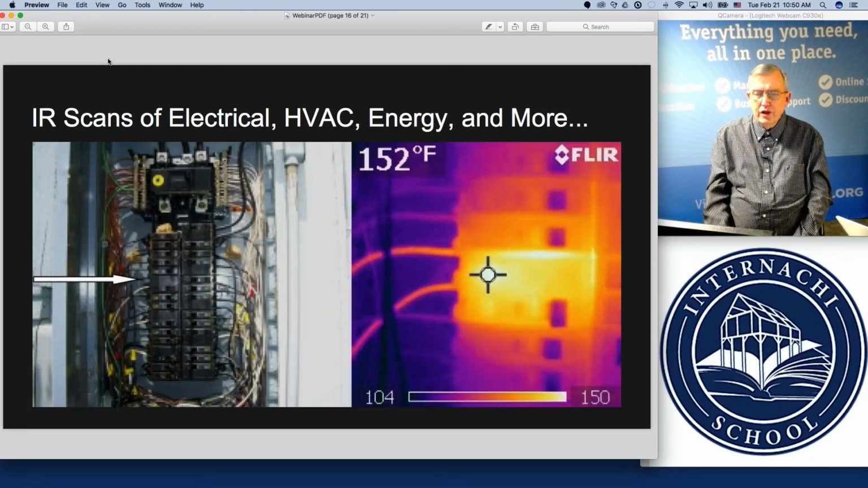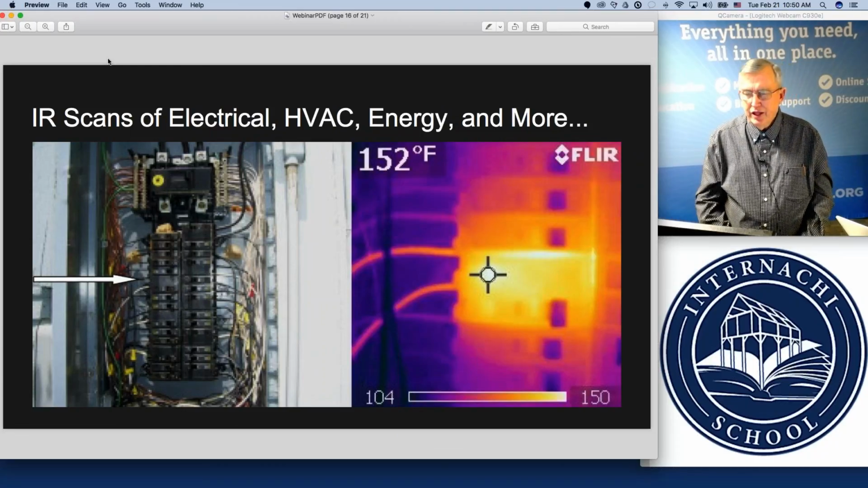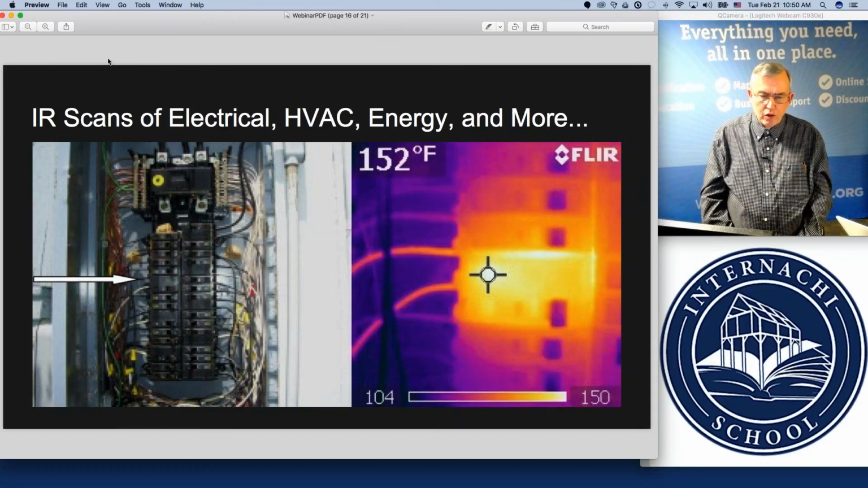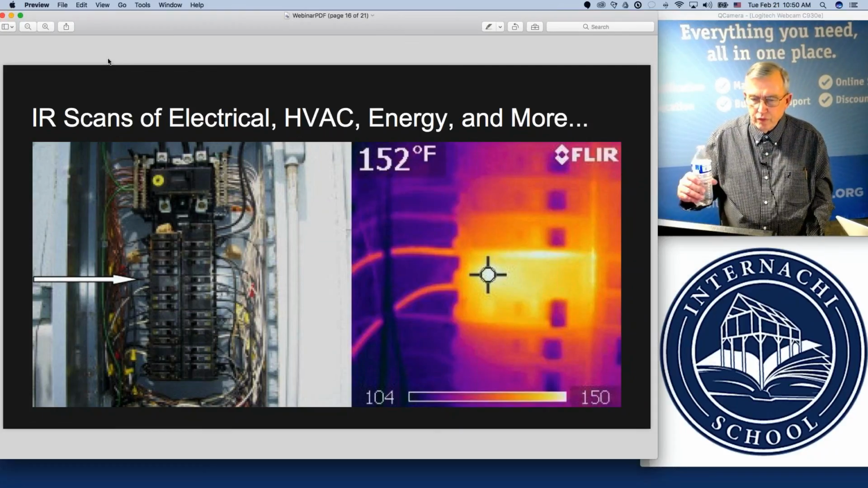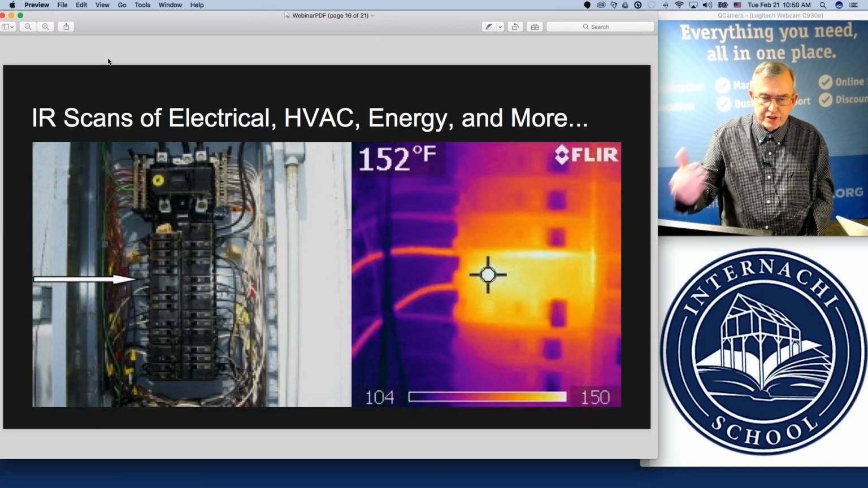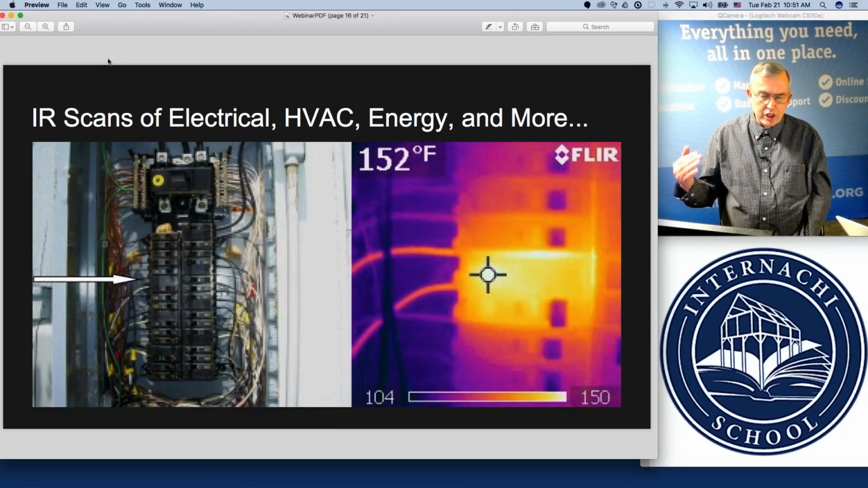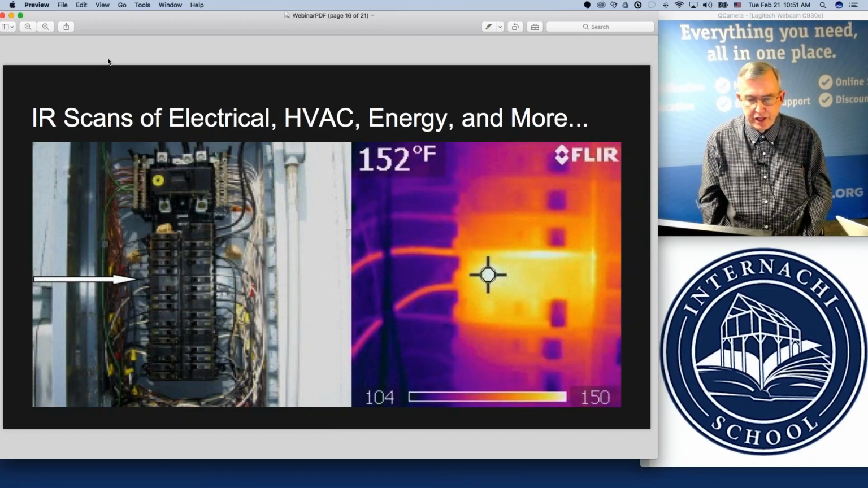Here we're doing some thermal imaging of an electrical panel. And many times the question comes up, how hot is too hot? There's several factors that have to be considered. The load that's on a particular circuit, what is it operating? And when it reaches a certain threshold and you're in a certain ambient temperature, a certain environment. In this case, this is a panel that's located on the outside of a house, and it's already quite warm that day because it was out in the direct sunshine in the evening.